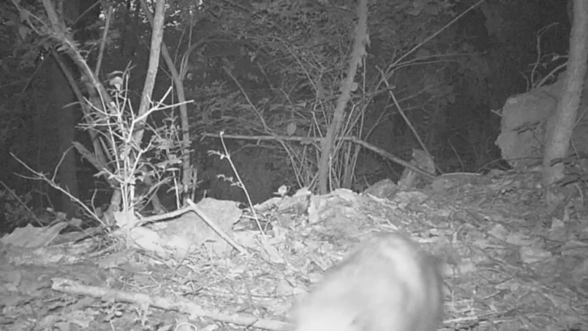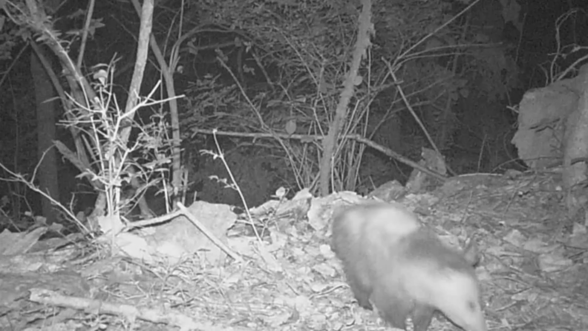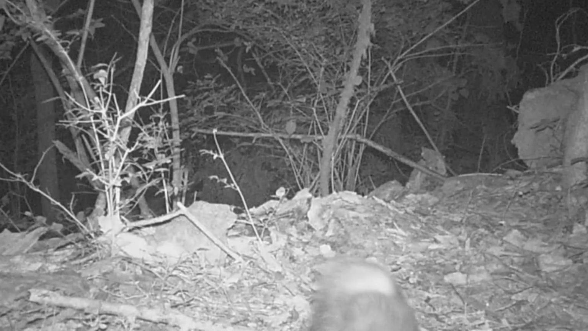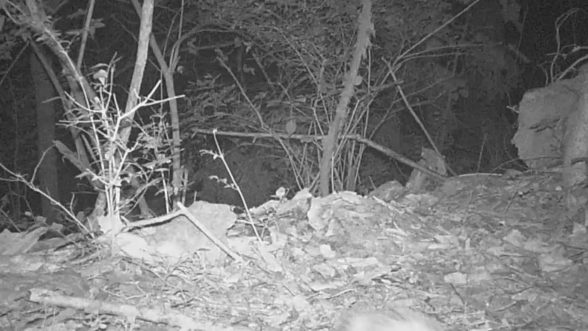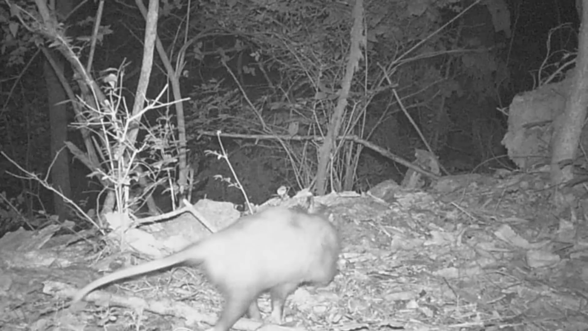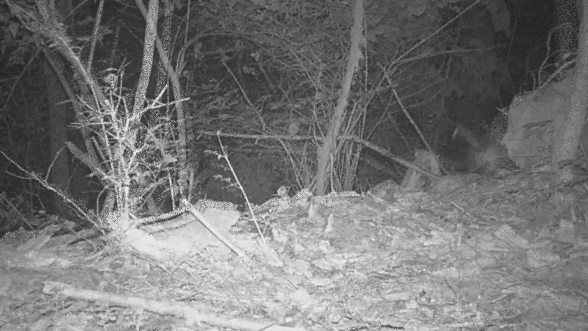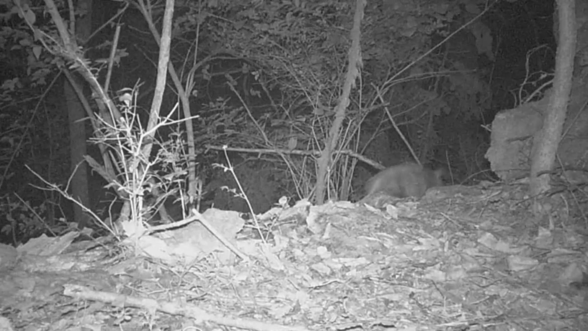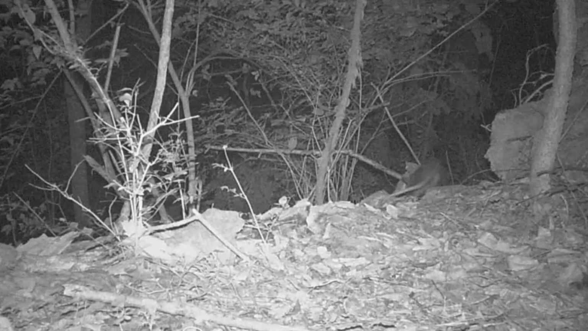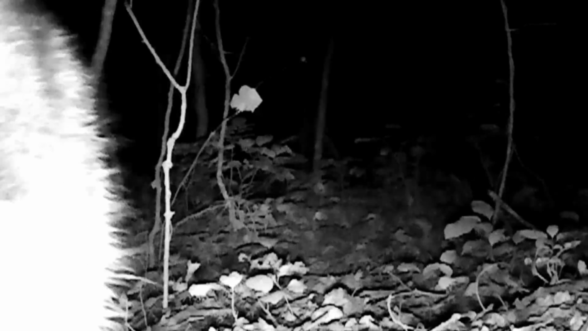And when it got dark, the old coons come out. There comes old Willie through on the trail. And guess what? Old Sidewinder's trying to keep up with him. One eye and crippled. Bless his heart. And there's old Willie coming back down the trail. But old Sidewinder's trying his best just to stay up with Willie. Bless his heart.